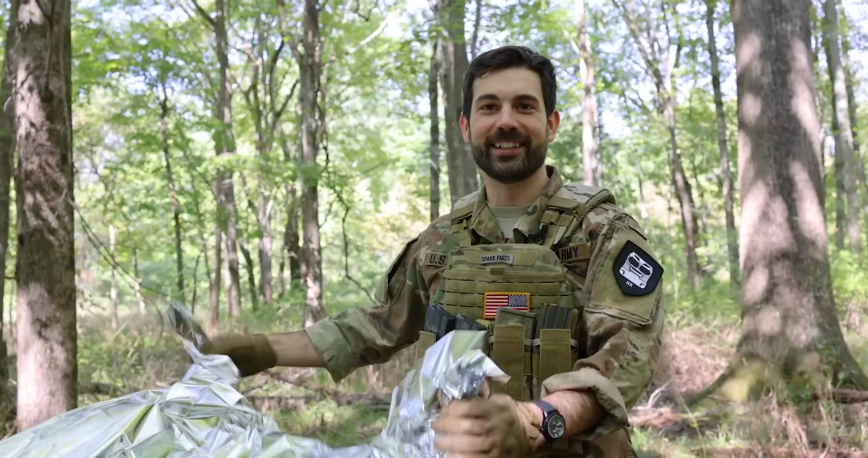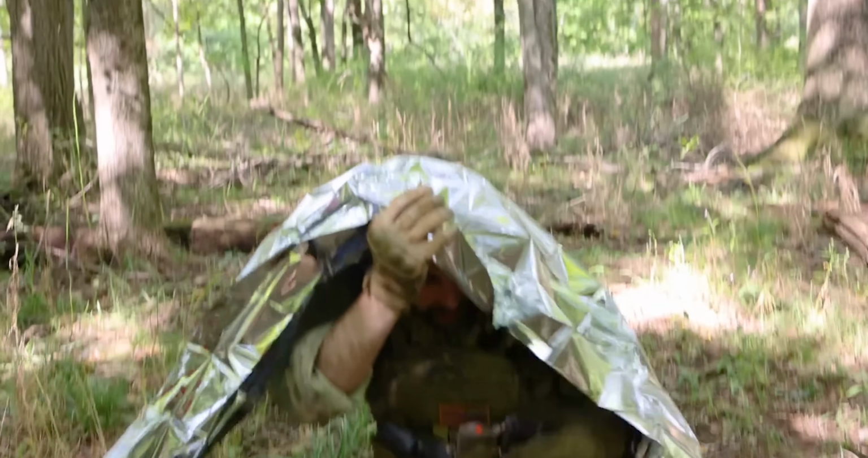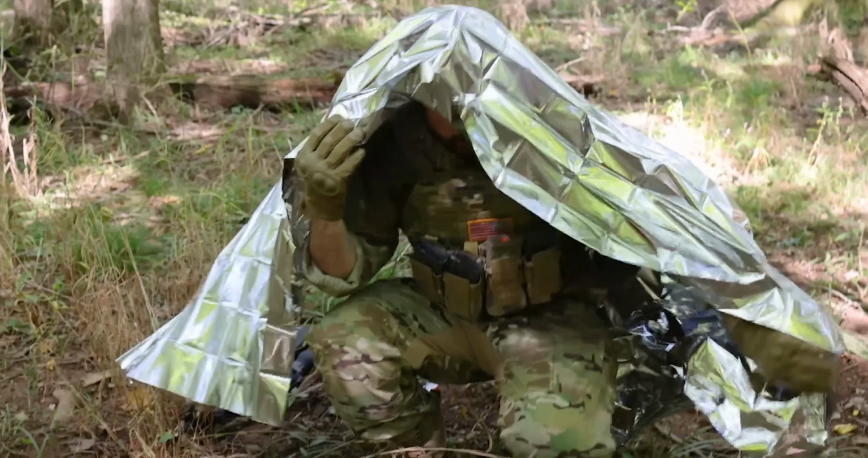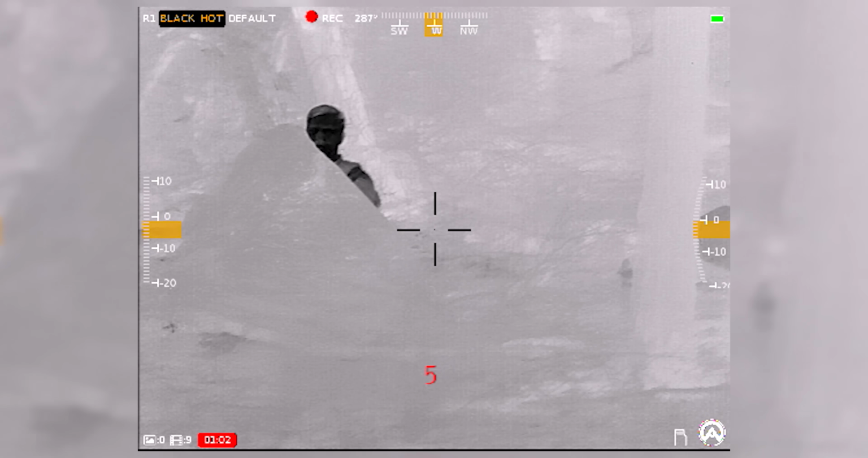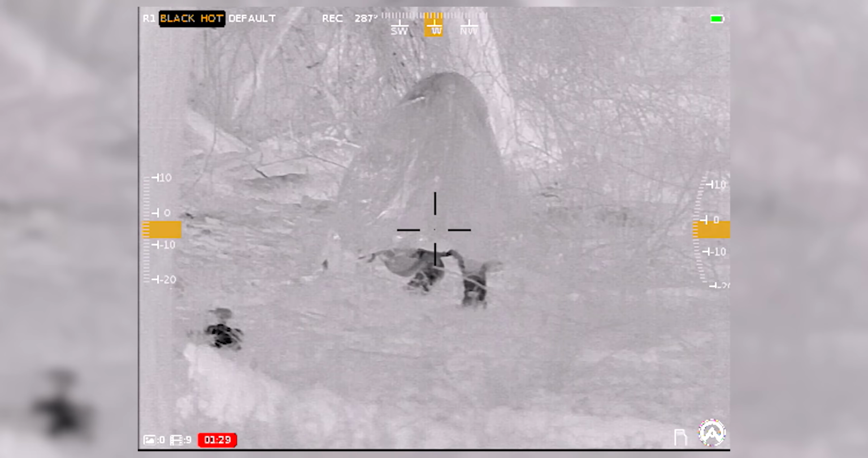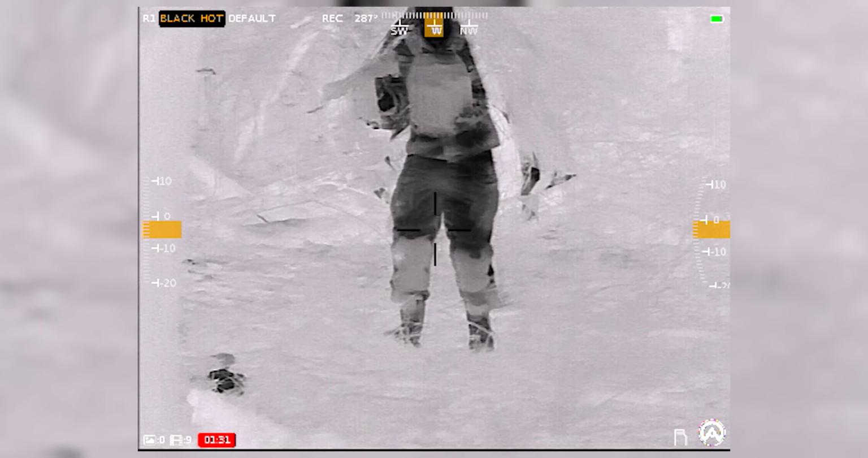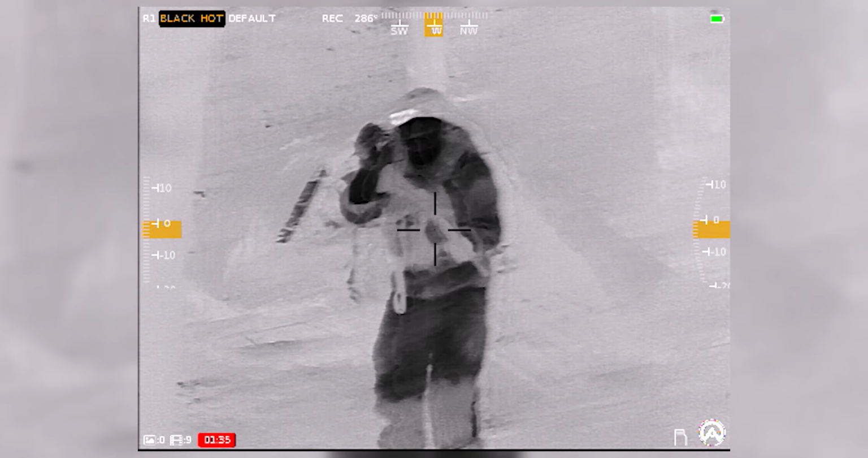It's a little noisy. Okay, this one, you can see that it works for a limited period of time. If you have it on top of you and your skin's touching it for too long, you start to pop hot. This is similar to what insurgents in Afghanistan used. I procured this one for a solid $4. Mylar foil is a commonly used material here.